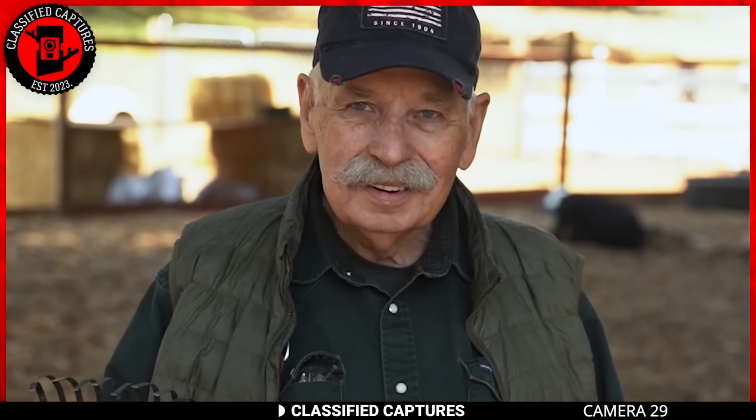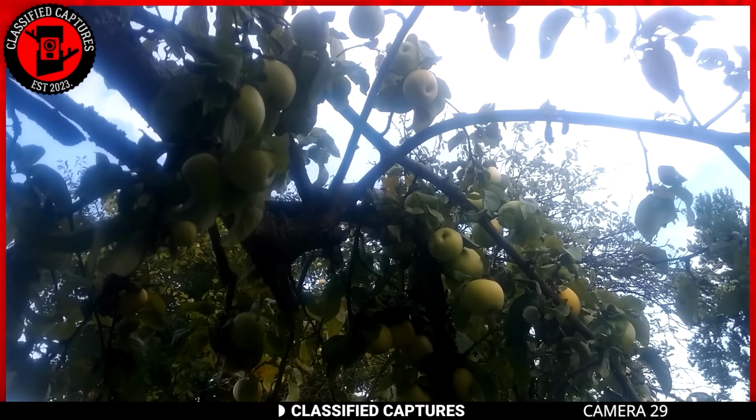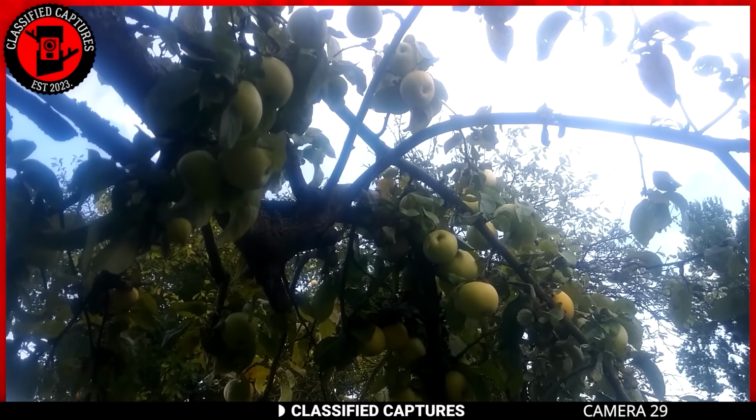A man in Vermont, determined to catch the perpetrator behind the nightly apple heists on his property, was met with a sight he'd not expected. Frustrated by the repeated incidents, he decided to set up a trail camera in hopes of identifying the culprit. This is what he captured.